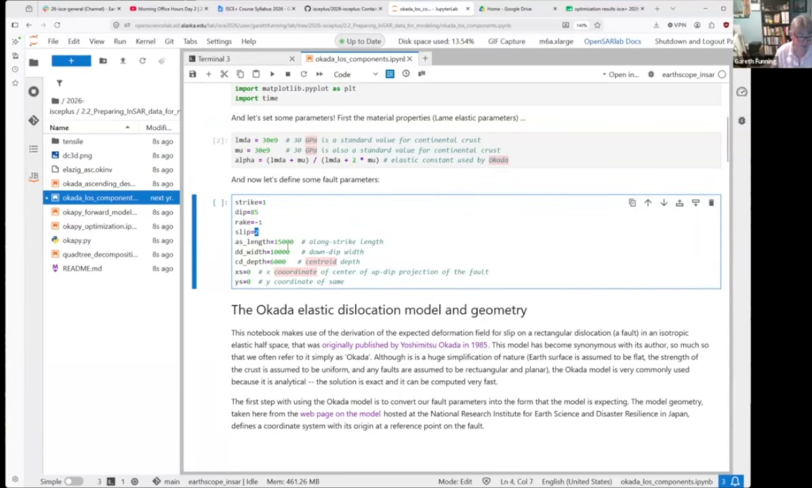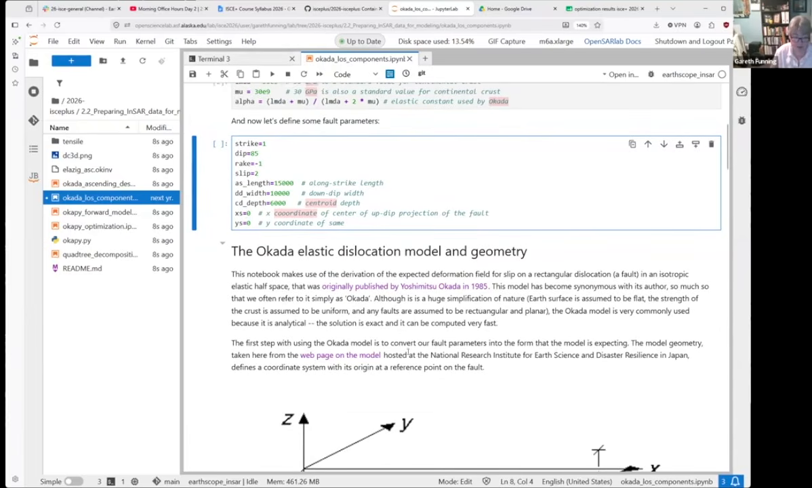We're going to put 2 meters of slip on it. We're going to have a fault that is 15 kilometers long and 10 kilometers down dip, so 10 kilometers wide, with a centroid depth, which is the depth to the center of the fault, of 6,000 meters. So the center of the fault is 6 kilometers down. And you can also give it a coordinate in x and y. I'm going to put that at 0, 0. Okay, anyway, these numbers define the shape of the fault, its orientation, its depth, its dimensions, and how much slip it has and in which direction. So there are 9 numbers that define an earthquake in this scheme.